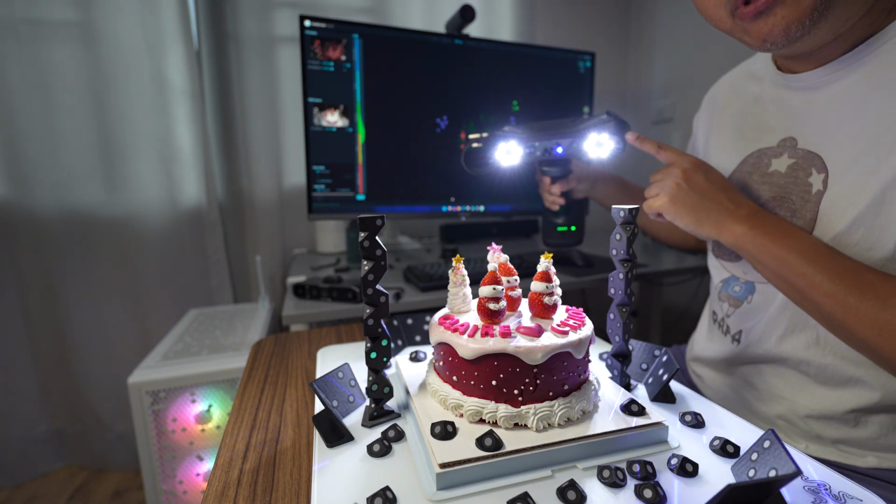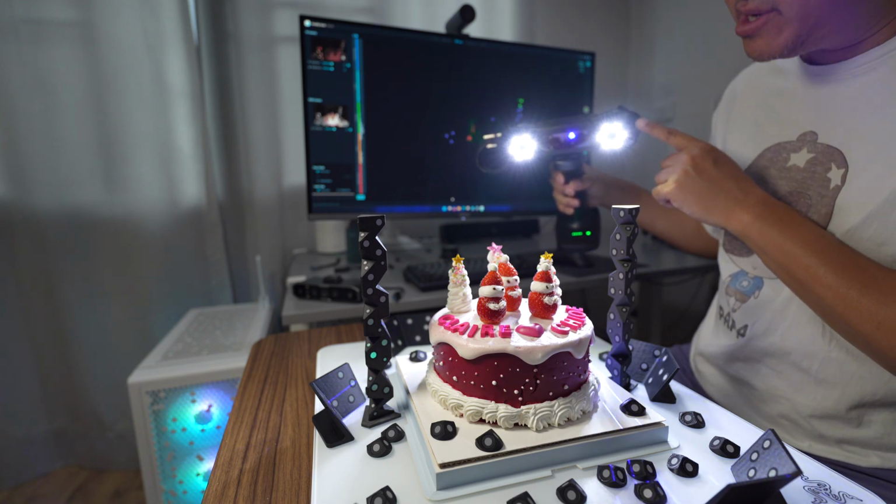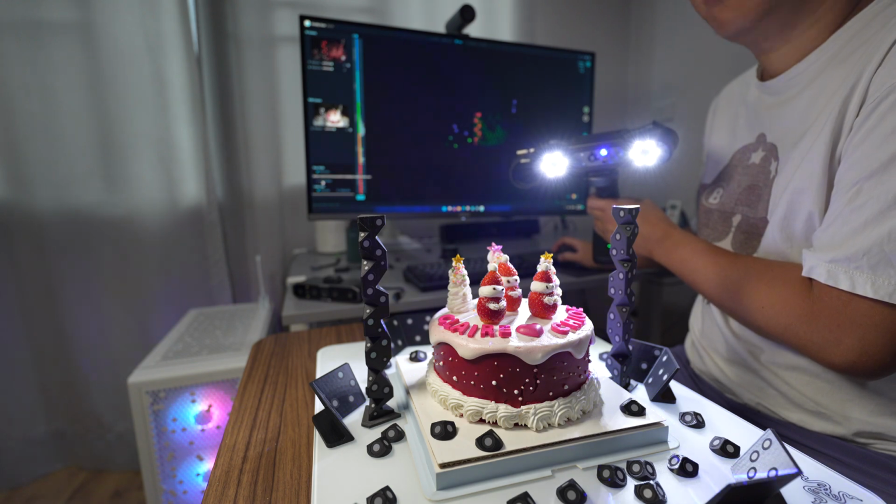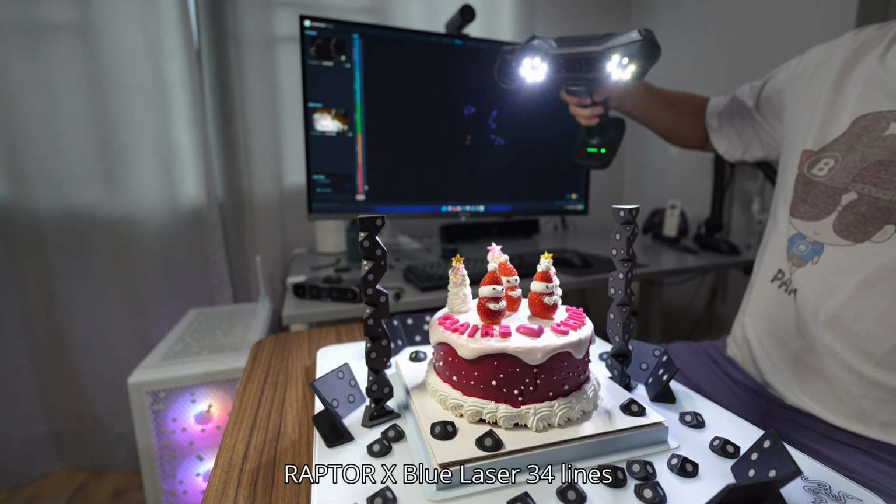Actually, it used to be blue light, but if you click on scanning with the color texture in the blue laser mode, it will turn on the white light. And then I will scan with the cross line because I need a larger scanning area. I scan with the global marker first.